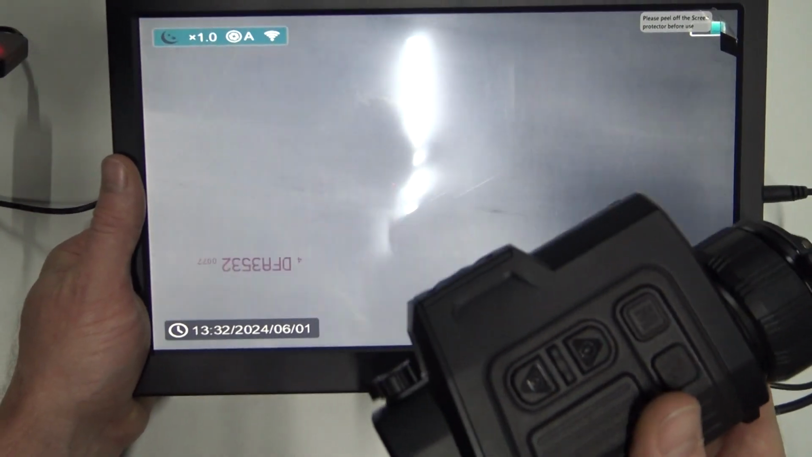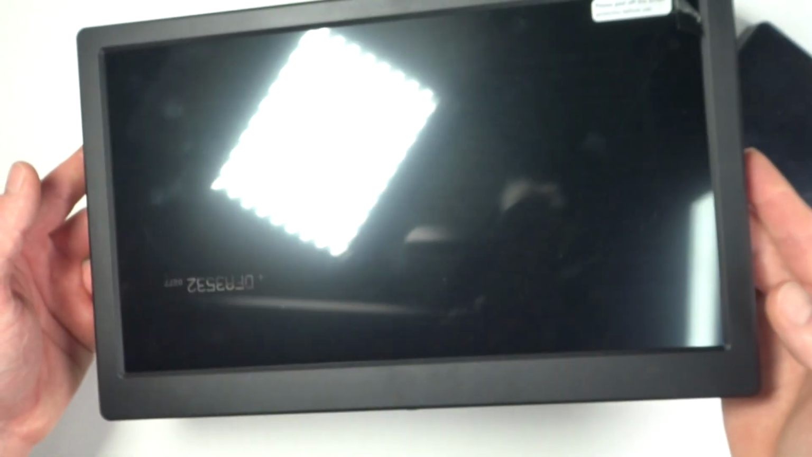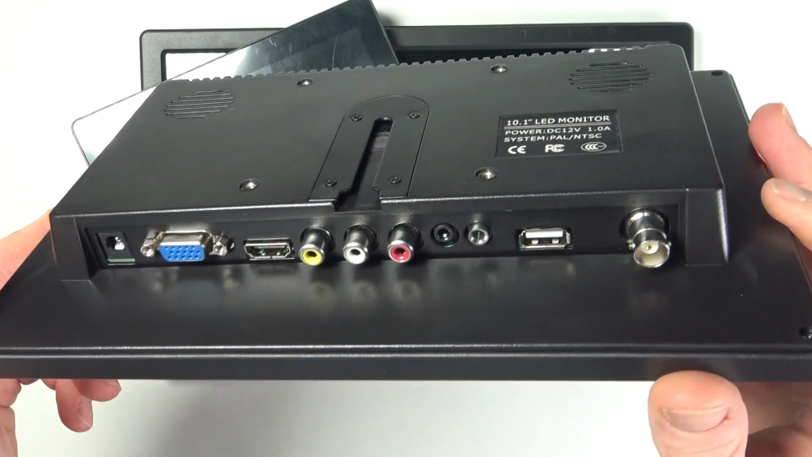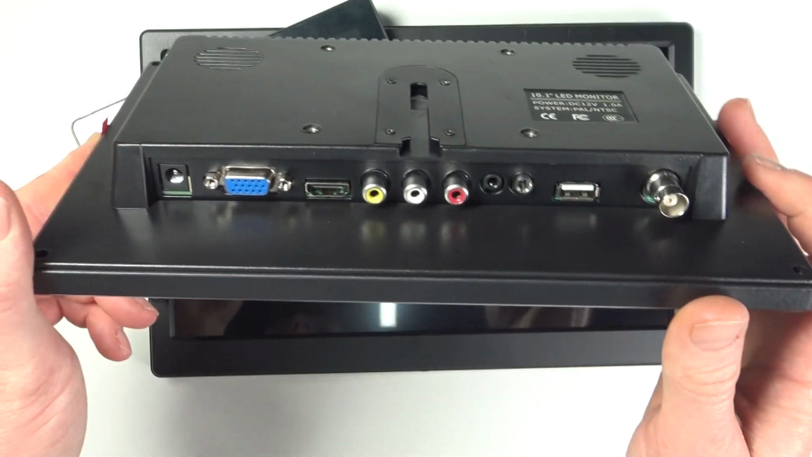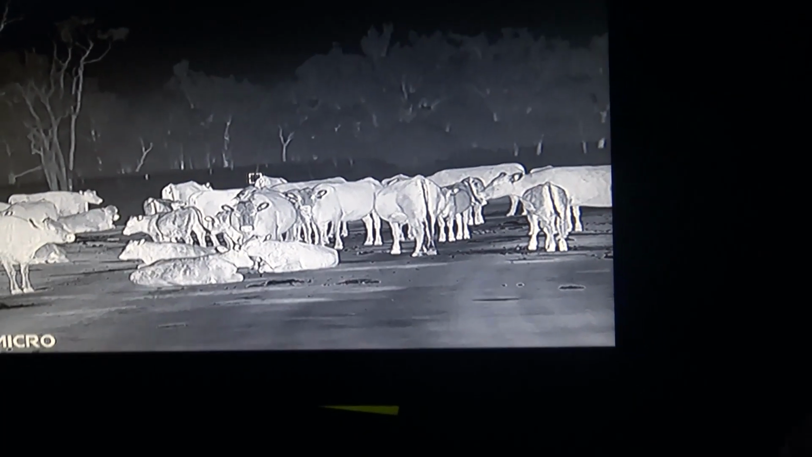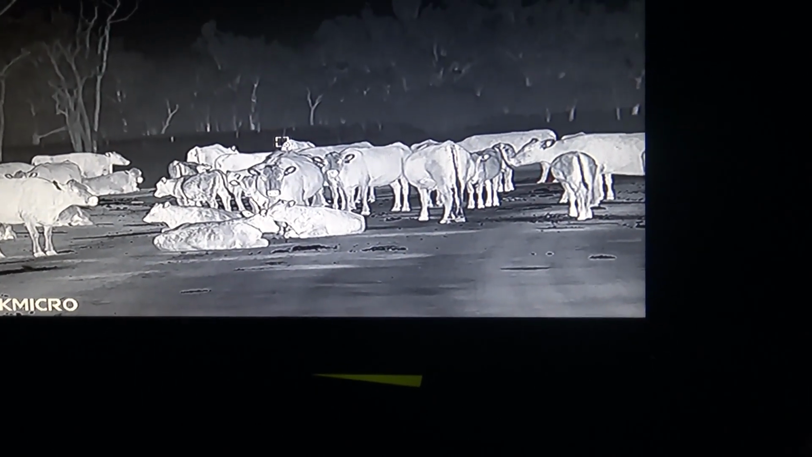We have many different types and sizes of monitors ranging from 7-inch up to 13 inches. We have models suited to infrared finders and models suited for the other brands. Most people go with the 10-inch, but if you want a truly big screen experience, the 13 inches is impressive viewing. But it also takes up a lot of space in the cab.